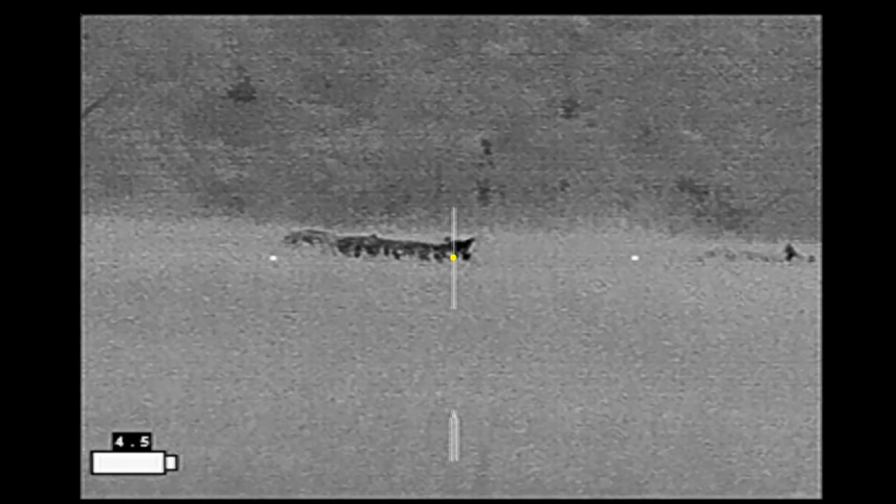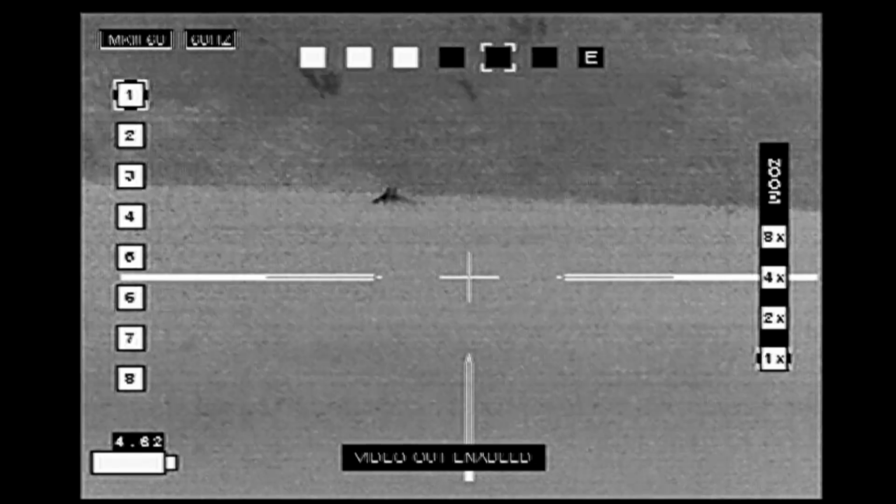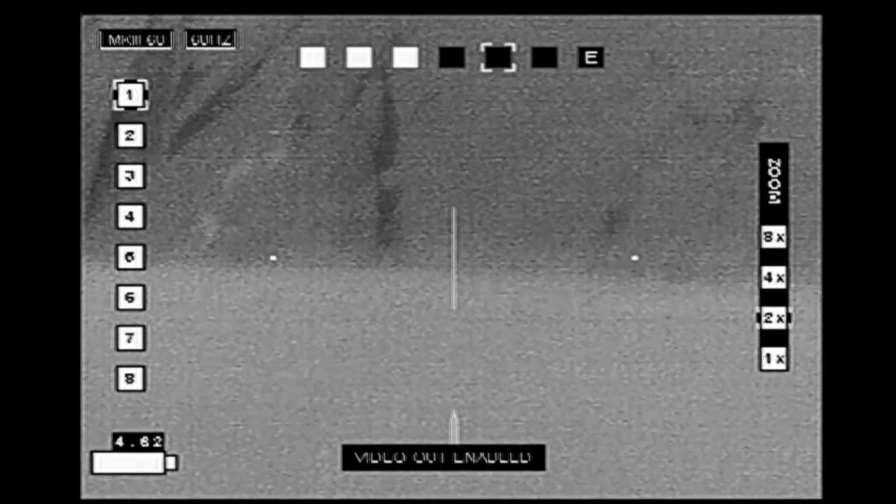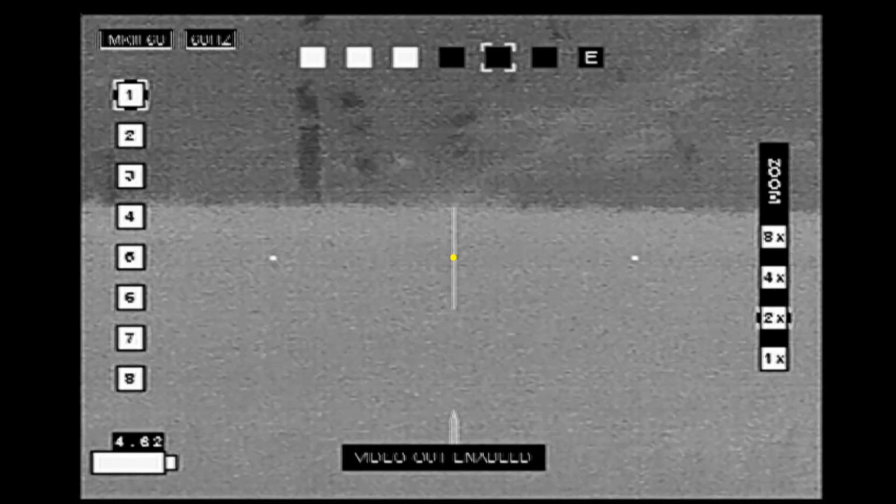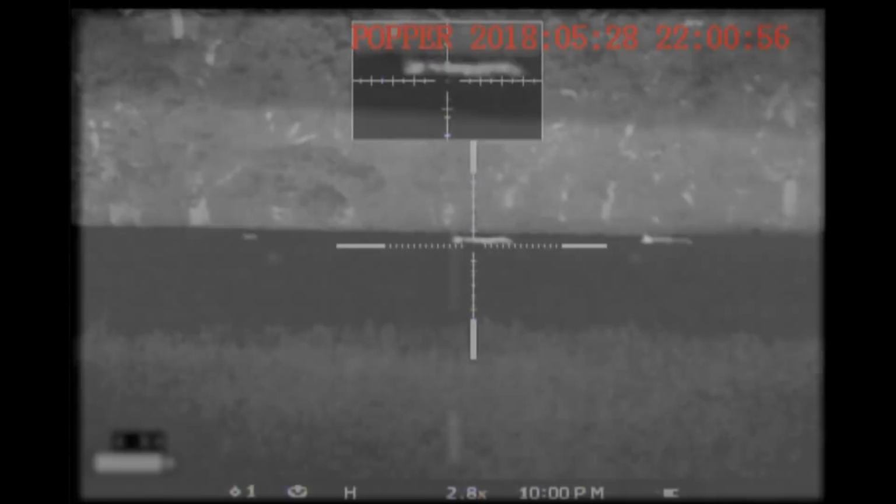3, here we go. 2, 1. I shoot, my hog takes off to the right. I track hogs that move off to the left. Take a shot on the beam on this hog. It appears to go down. And that's going to be it for our hunt.